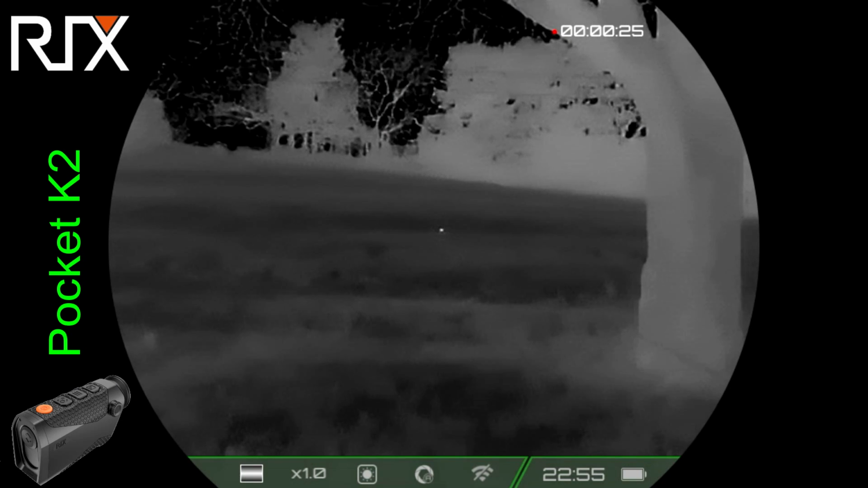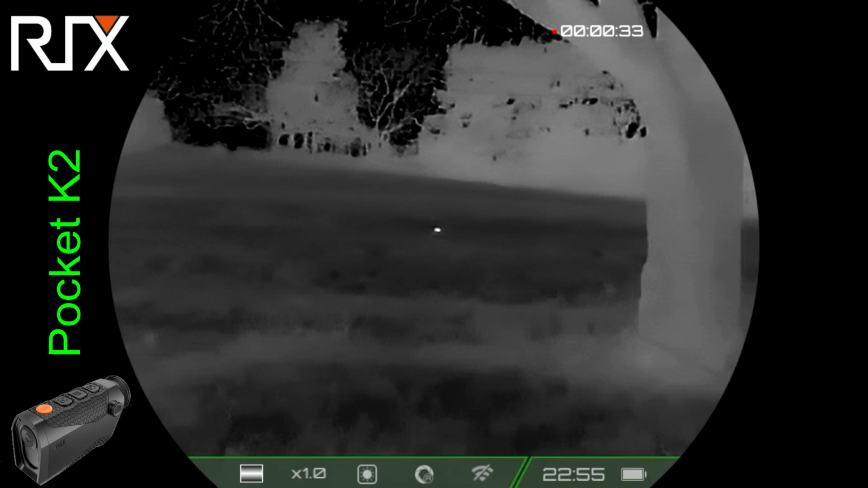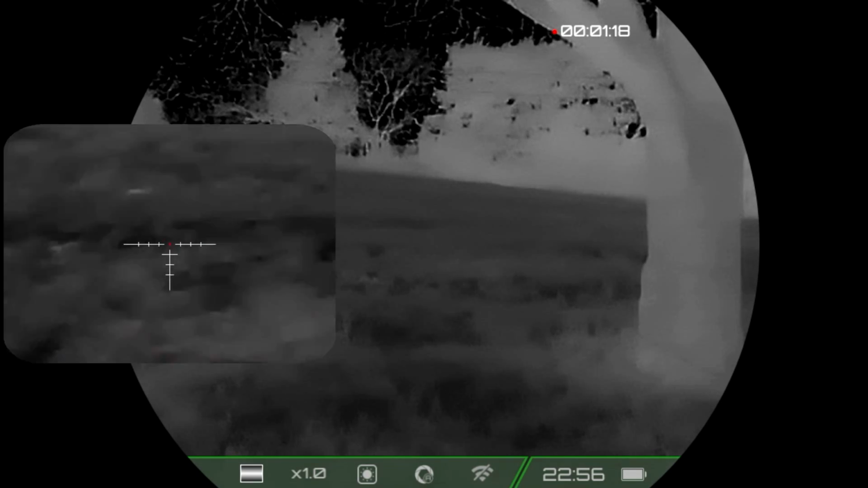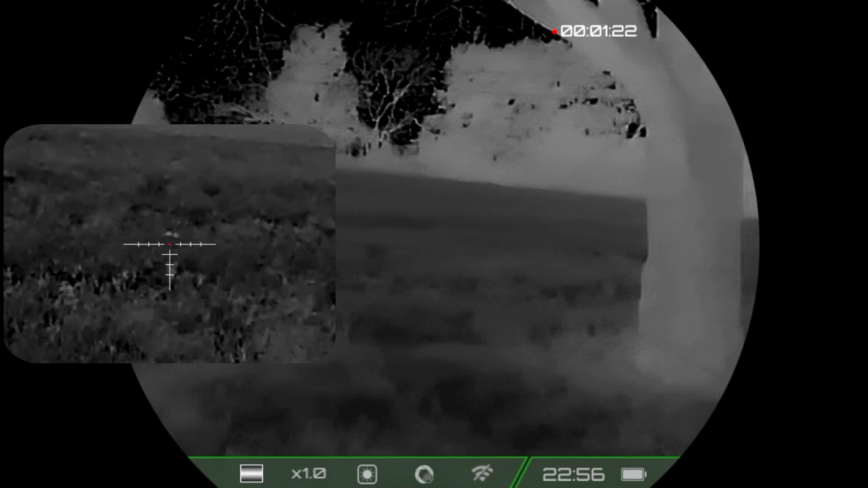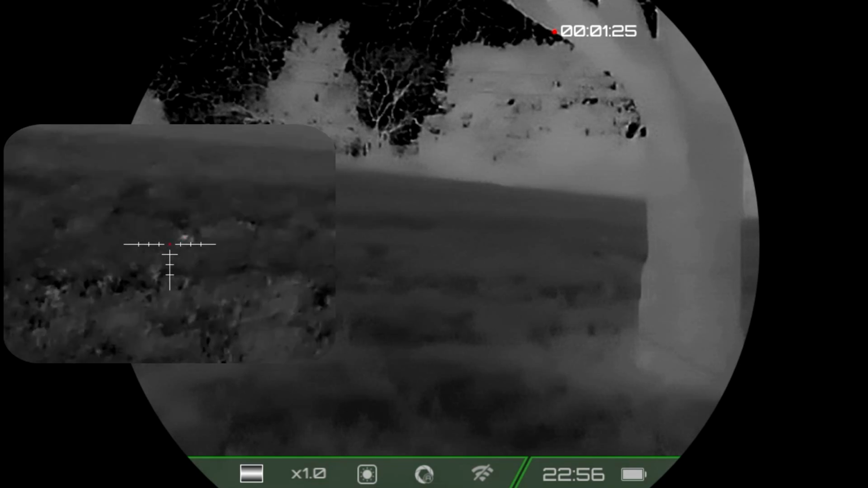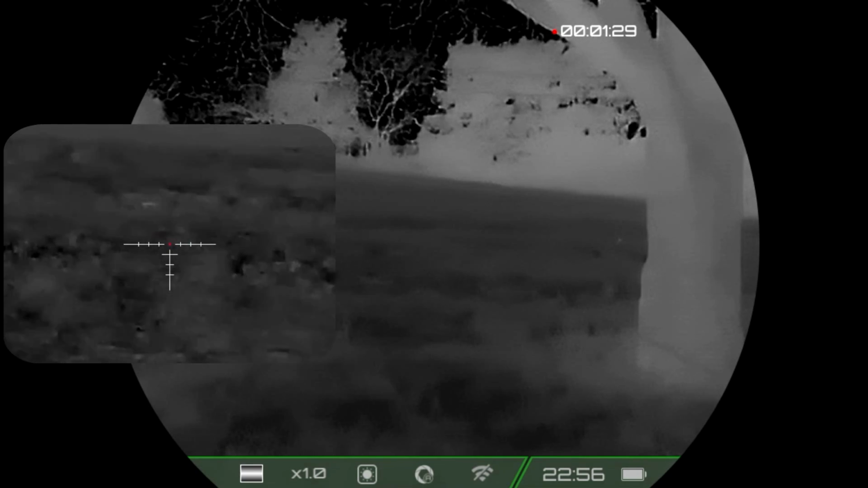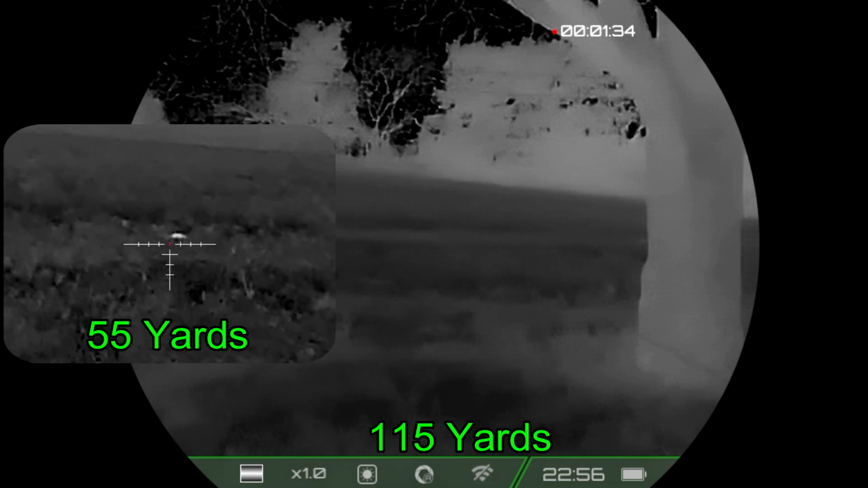Heading on out of the property, I've got another armadillo up on the hillside. My original direction of fire would have put the house directly behind the armadillo, so I'm now working my way off to the left, so I'm shooting away from the house. Here I've got the rifle up. The armadillo's disappeared from the K2 on the right-hand screen, but I can see it in part through the Storm on the left-hand screen. It's in some vegetation that's a little bit taller than the armadillo is, so it's a little harder to see.